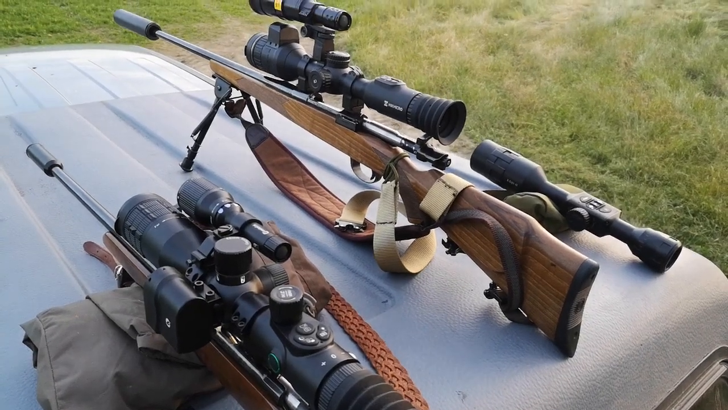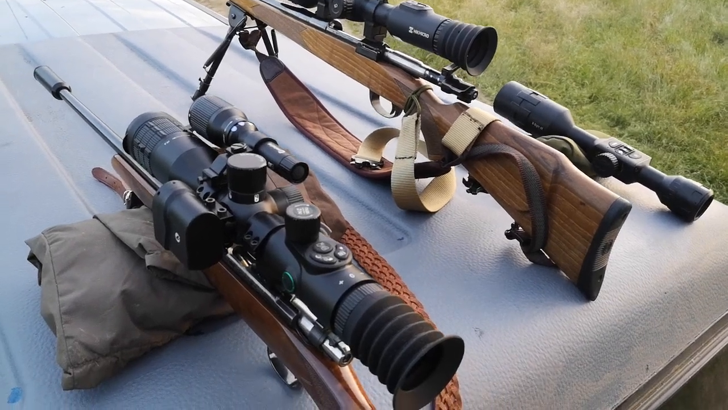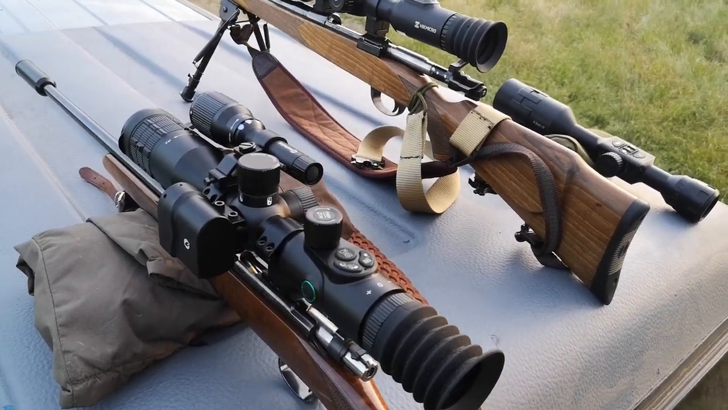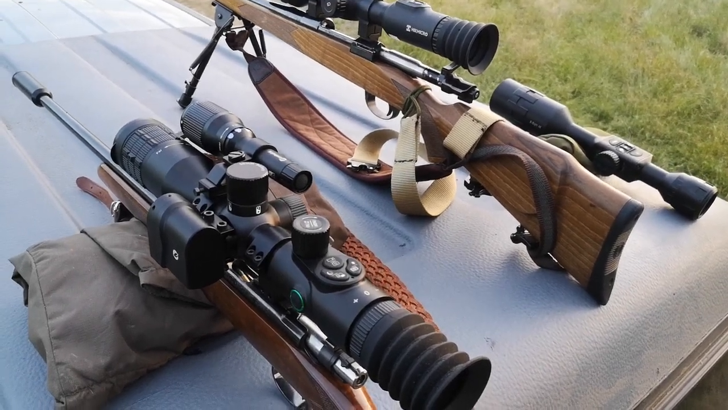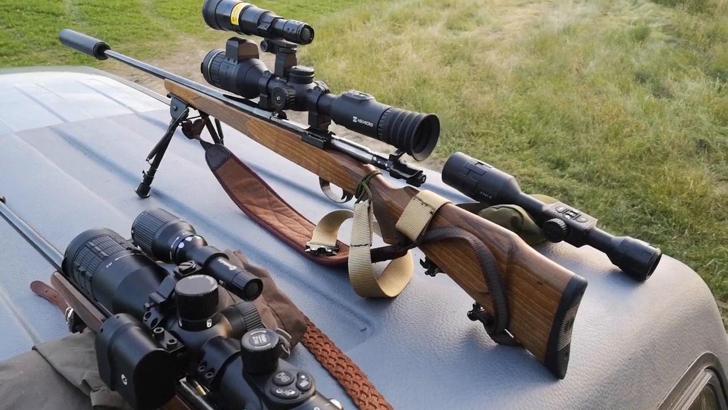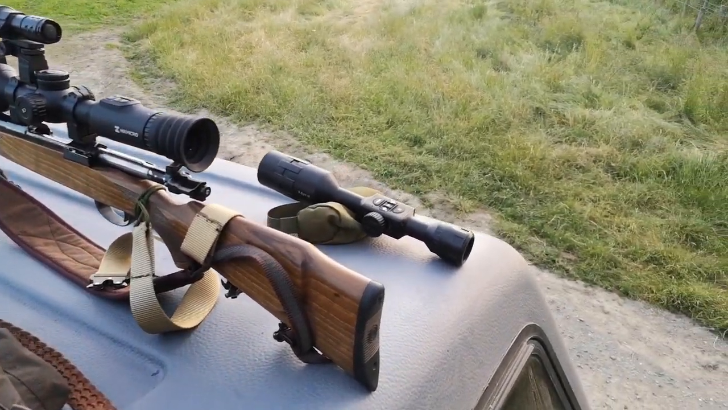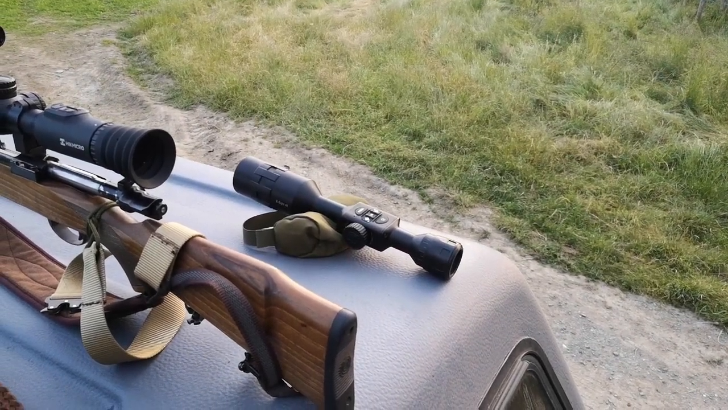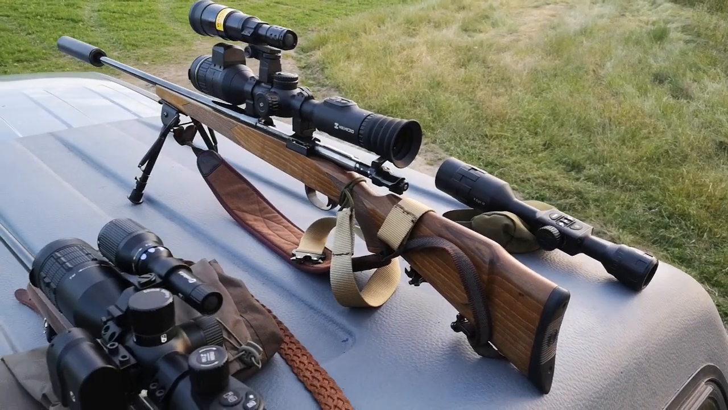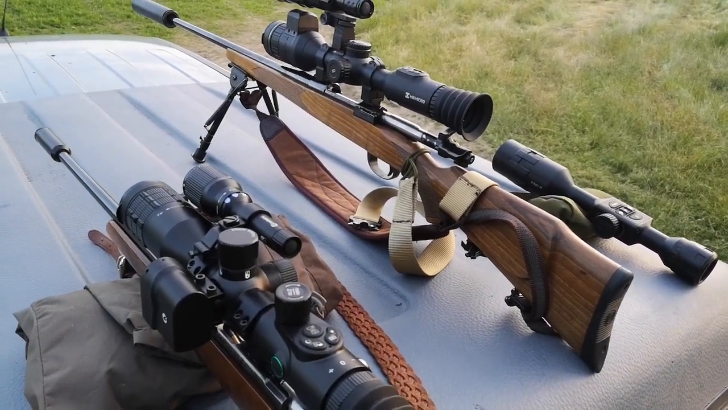Okay, here are the three scopes we're going to be comparing. This is the new OneLeaf Nv Commander 400, and I'm going to compare that to the Hikmicro Alpex 4K LRF and the good old trusty ATN Excite 4K Pro. We'll see how they fare and which has the best picture in the daytime, evening and night.